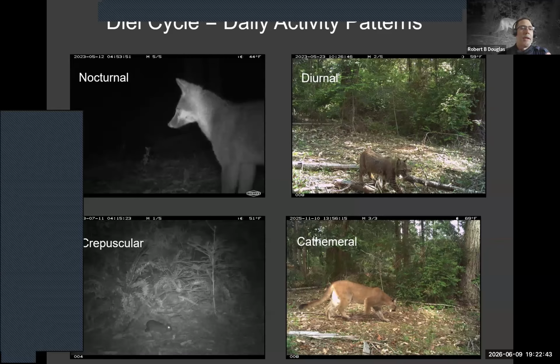Another thing, by collecting so much information, you can get at the diel or daily activity patterns of these animals, and you can classify them as nocturnal, diurnal, crepuscular, being active at dawn and dusk, or cathemeral, meaning irregular patterns exhibited by a species throughout day and night.